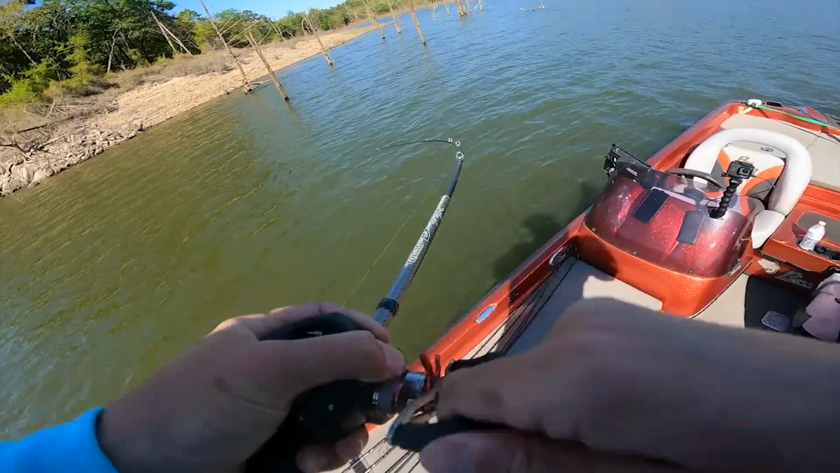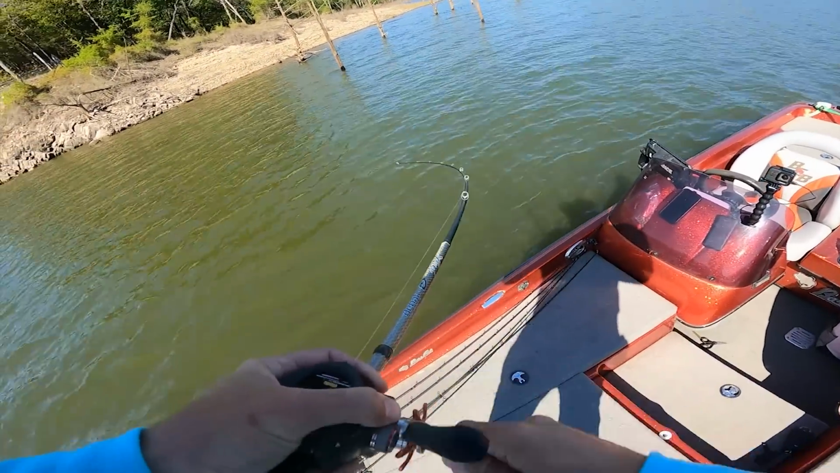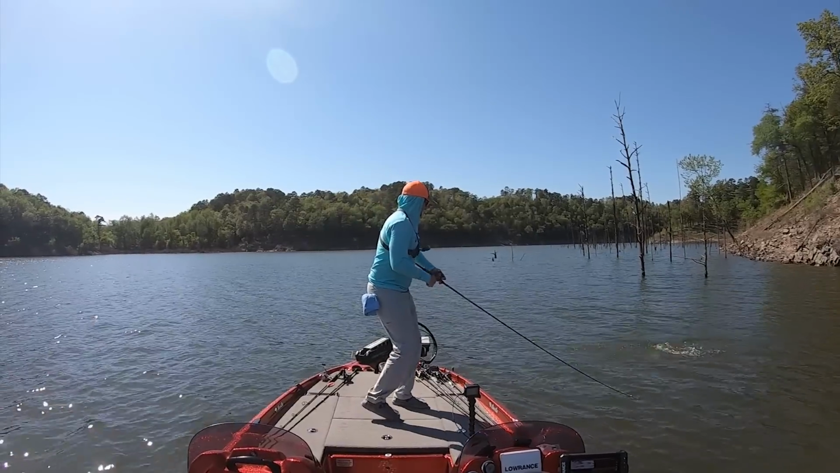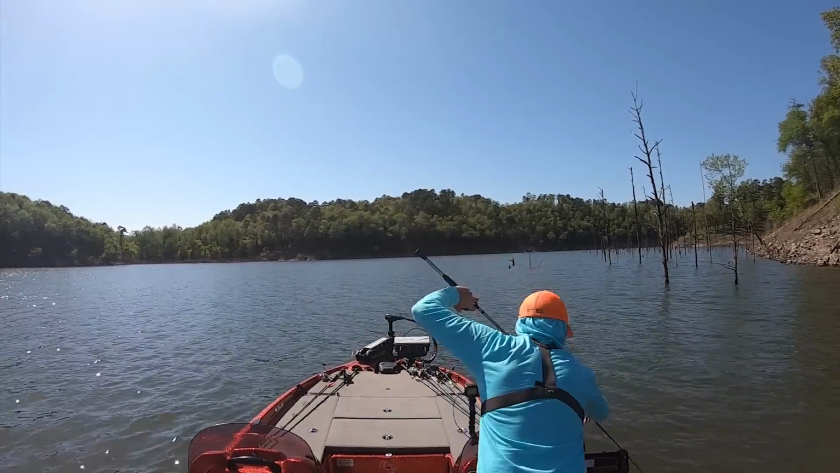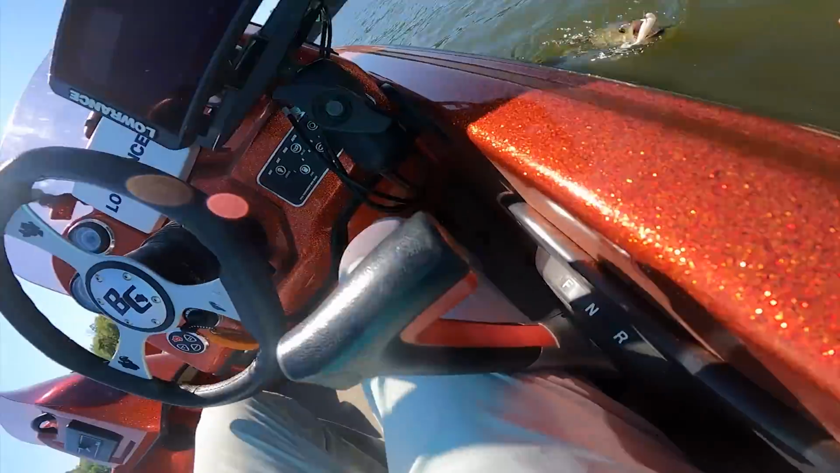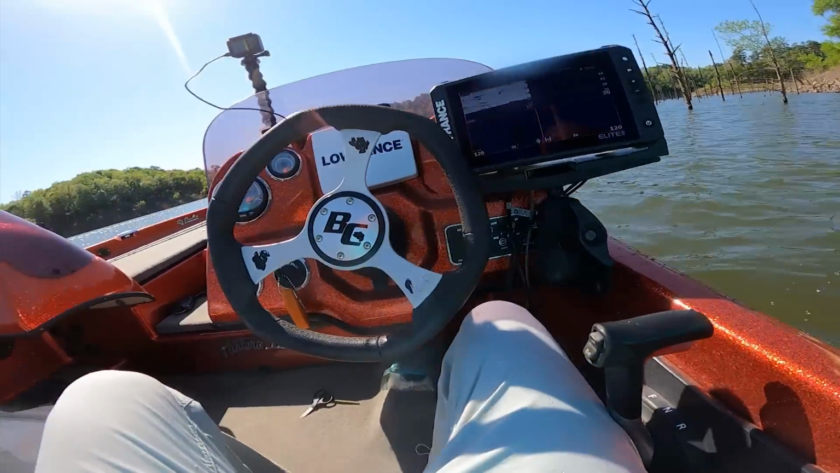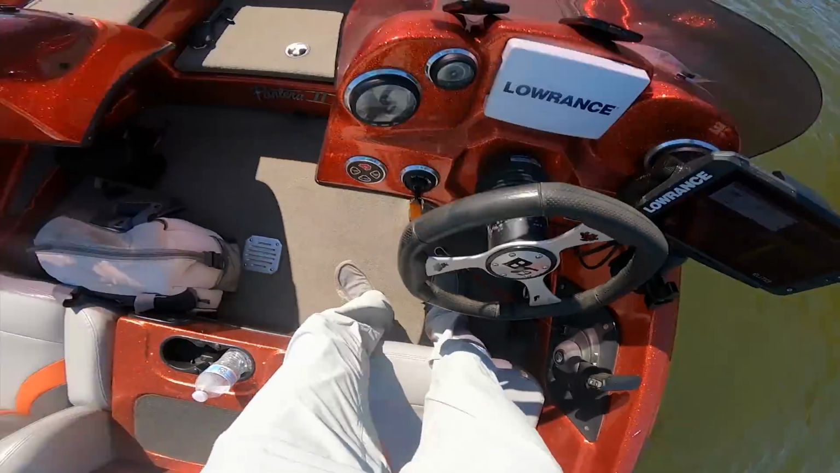Good one. That's a good fish. Stay on. Stay on. All of you, stay on. We're gonna have to go get you. Sweet. That one spawned already. There we go, fish number 2, guys.